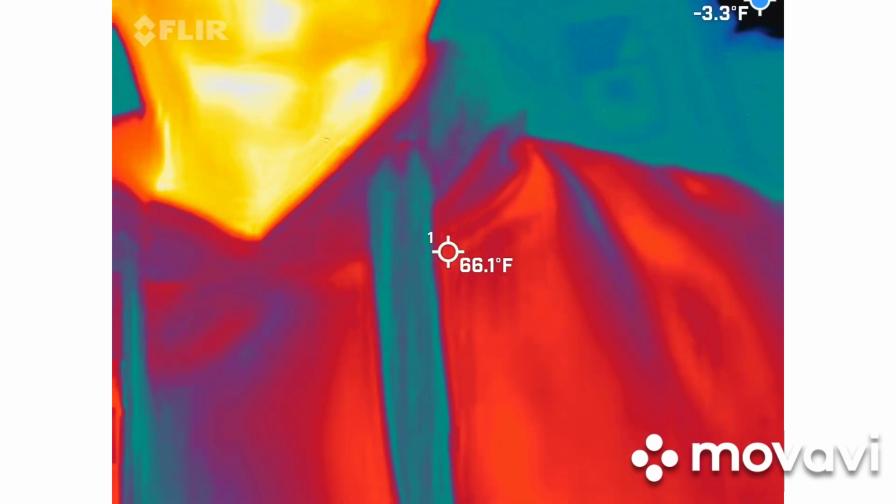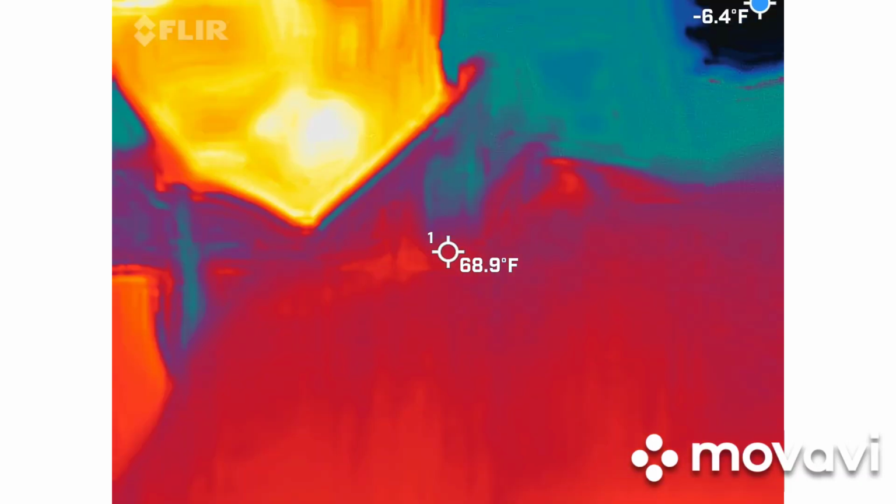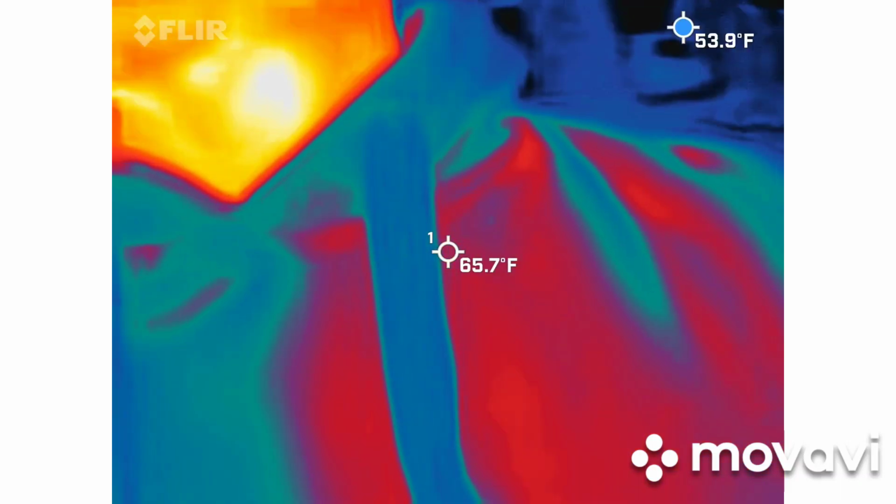This is a FLIR Pro. This is used by firemen. Like, this is the real deal. So the software for it sucks. So again, we're going to do starts and stops with it. But again, I'll kind of show you some more cheat sheets on how we're going to be able to use this as we kind of move along.